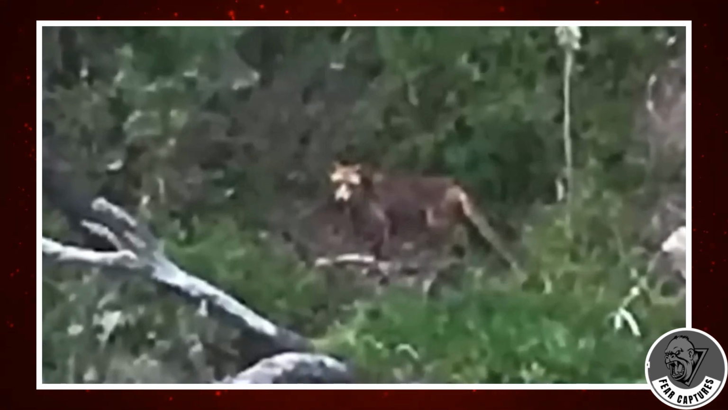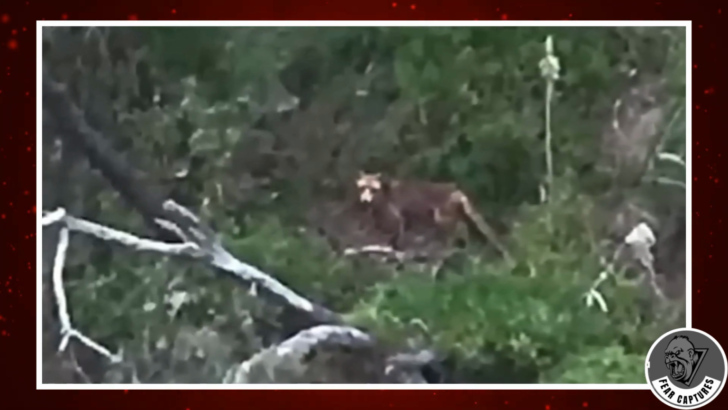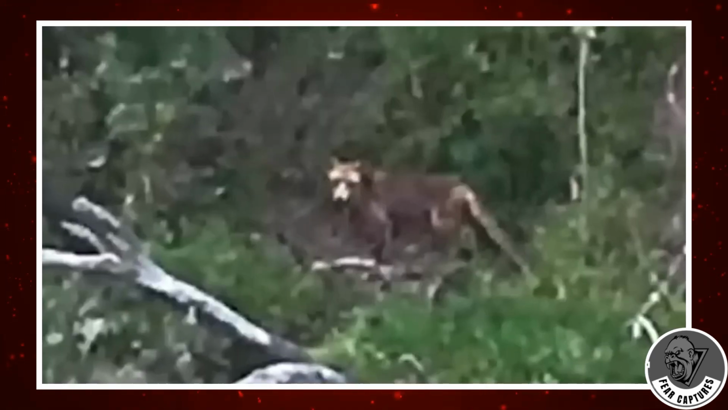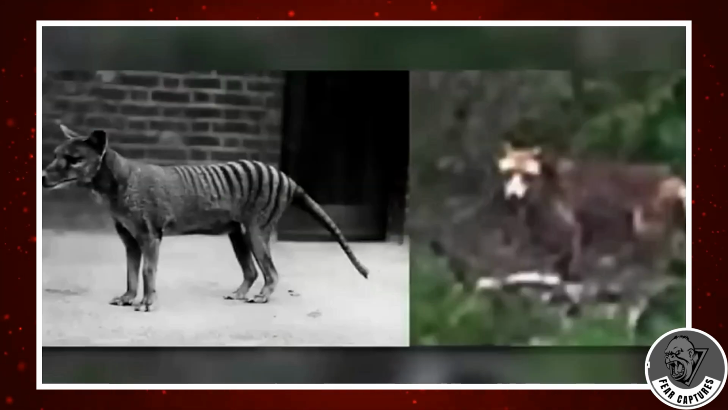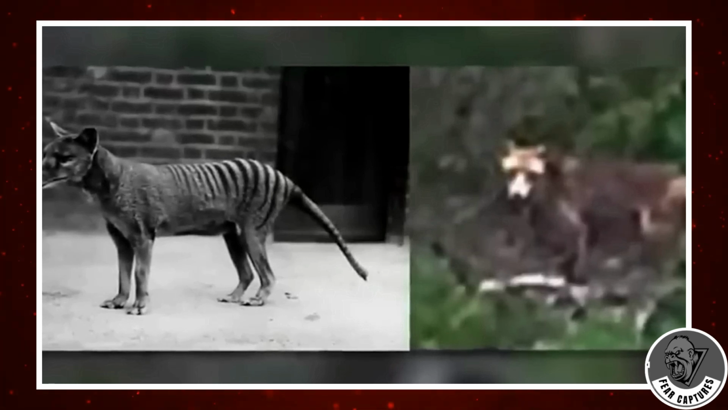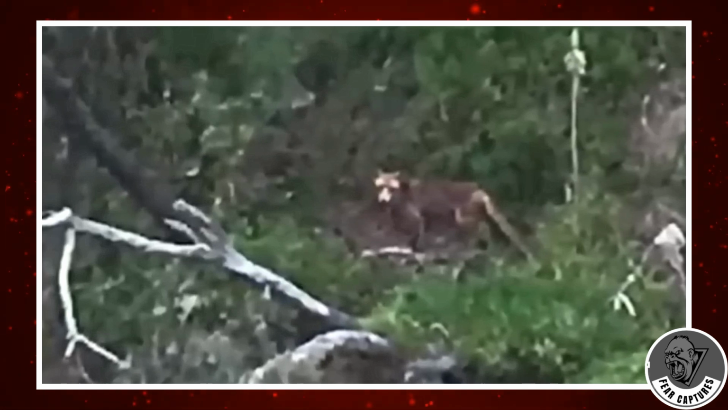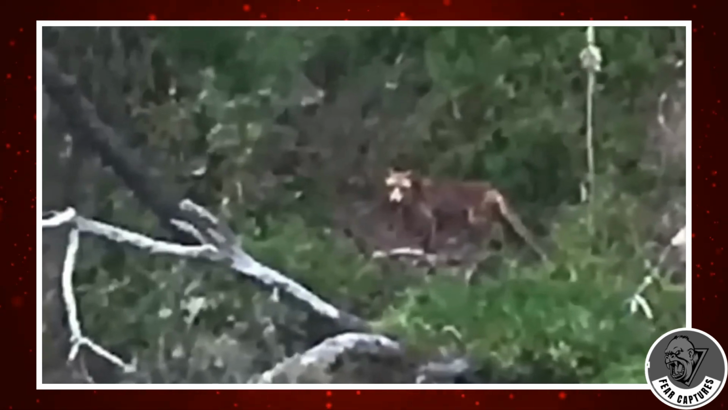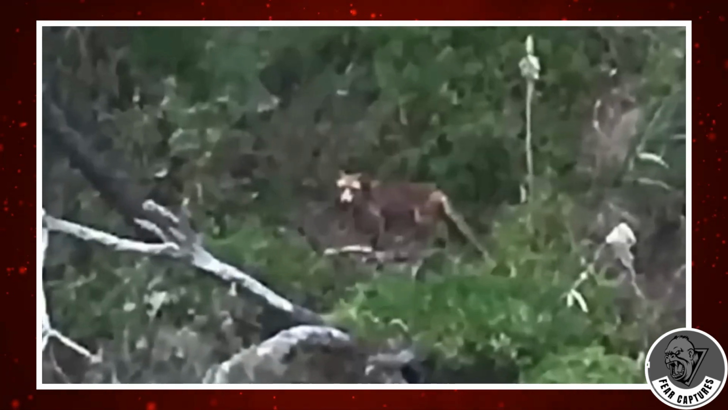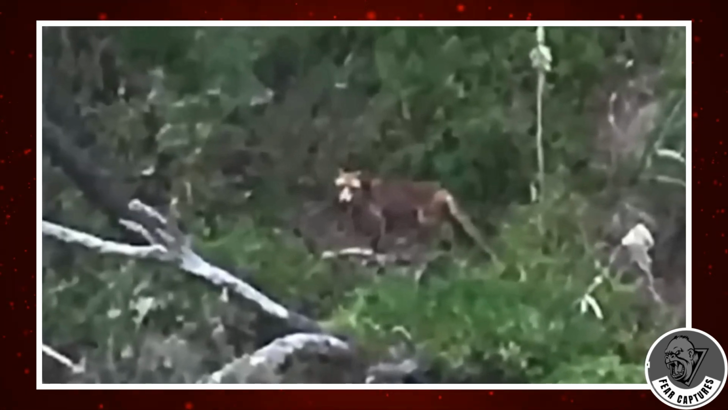An intrepid hiker stumbled upon an enigmatic figure atop a hill, larger than a fox and distinguished by its elongated tail. The photograph, though somewhat indistinct, evokes comparisons to historical depictions of the Tasmanian tiger. While the thylacine's extinction status is widely recognized, this sighting raises intriguing questions about the potential survival of this iconic species.